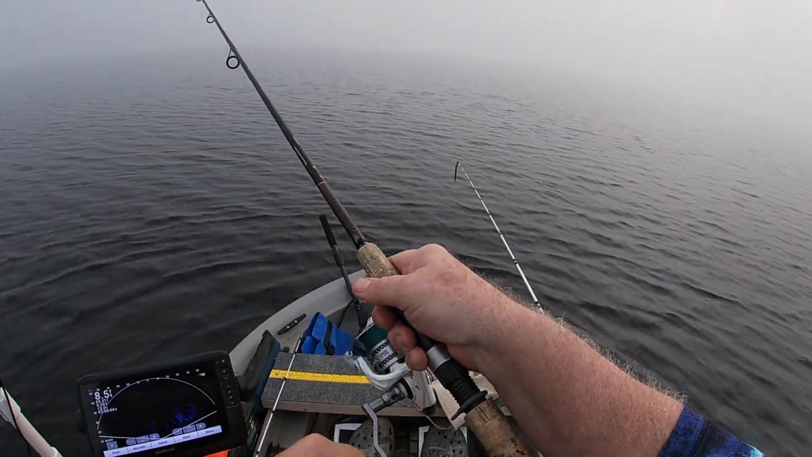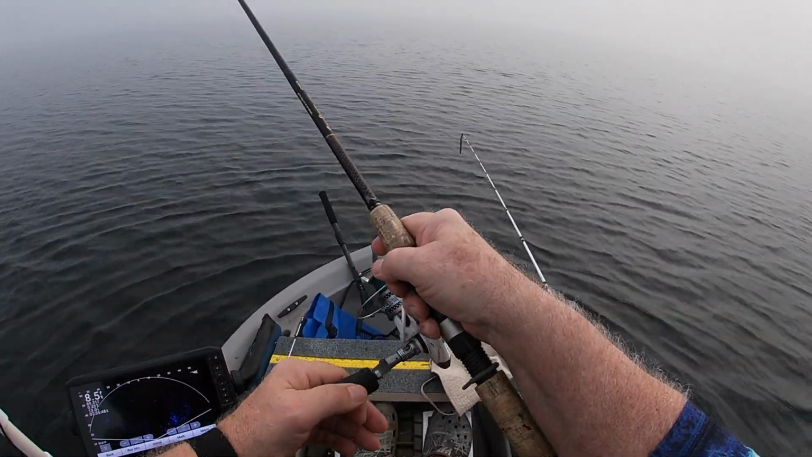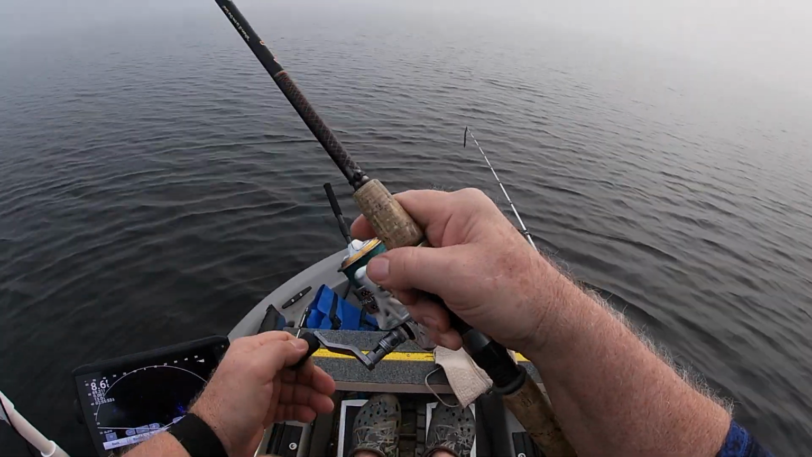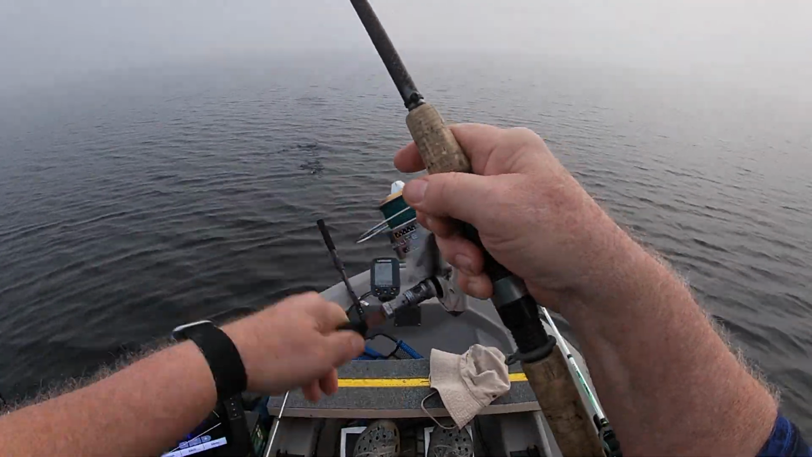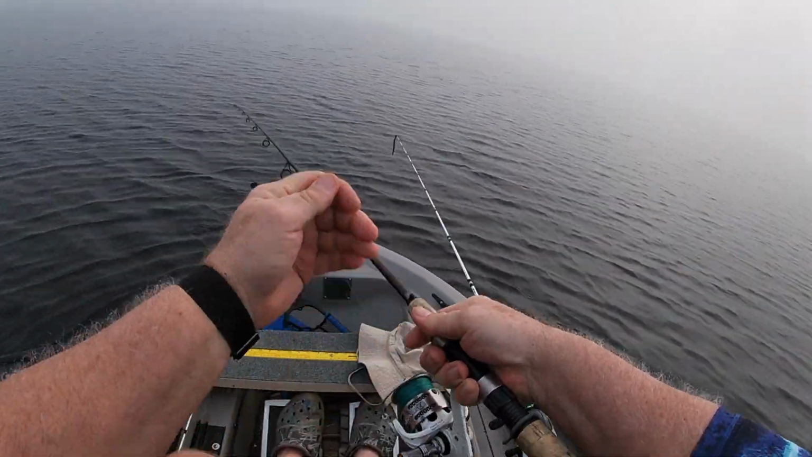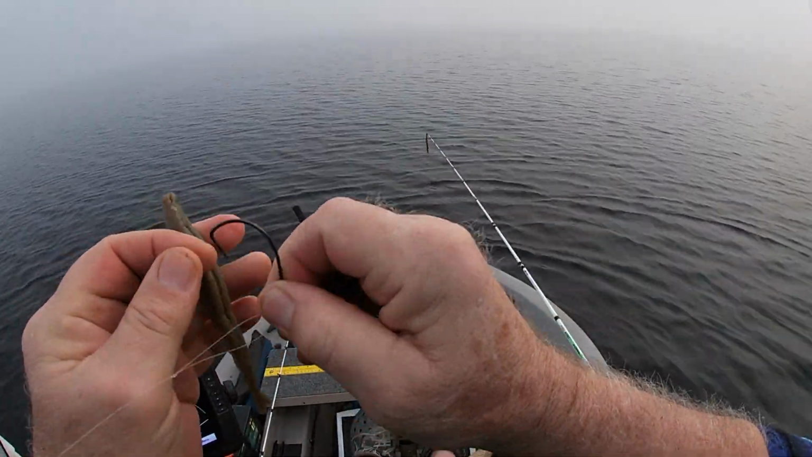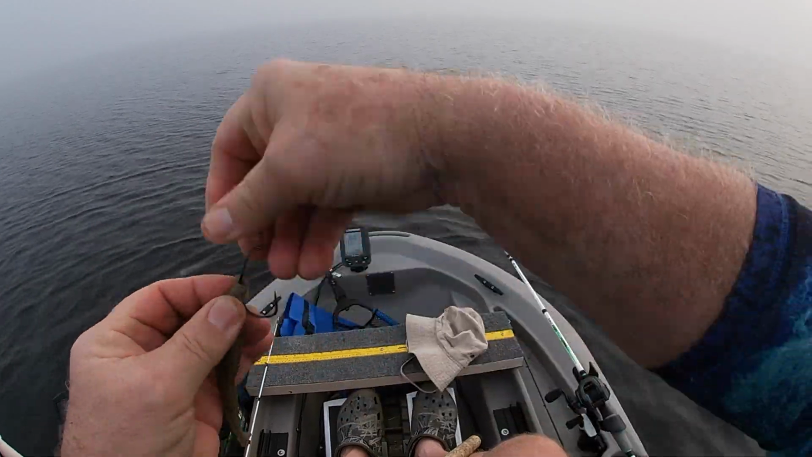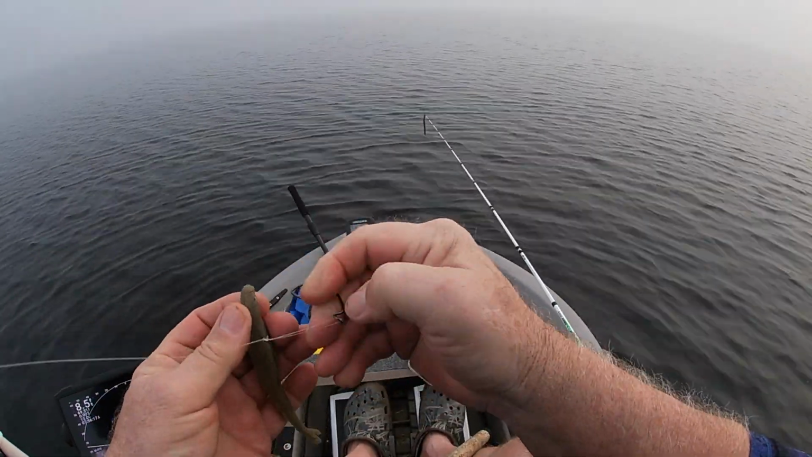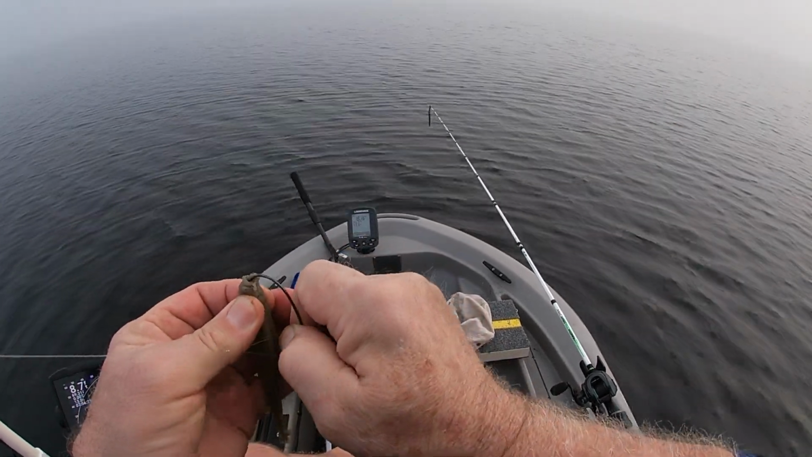Oh, I hit something. Come on, hit it again. That was actually me throwing to a fish that I saw on the Livescope. Now that was cool. I need to change this bait, but I don't want to take the time. Come on. There's got to be enough plastic here to hang on.